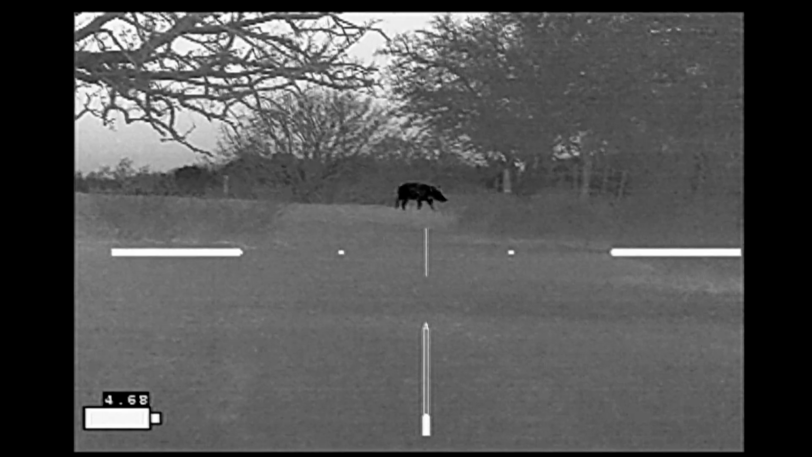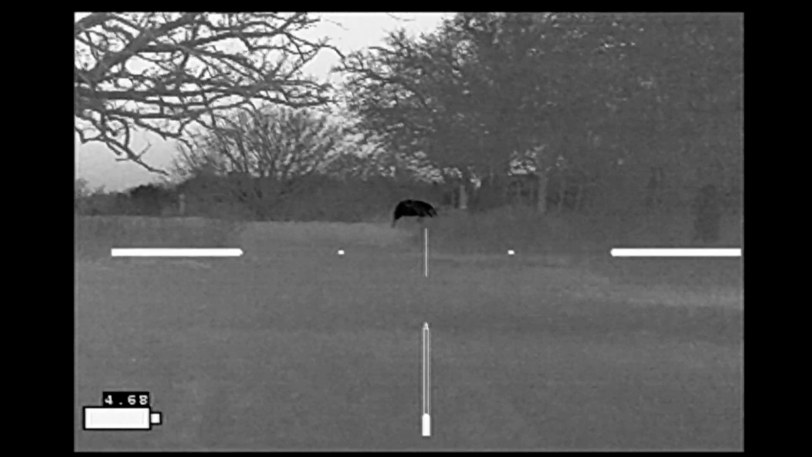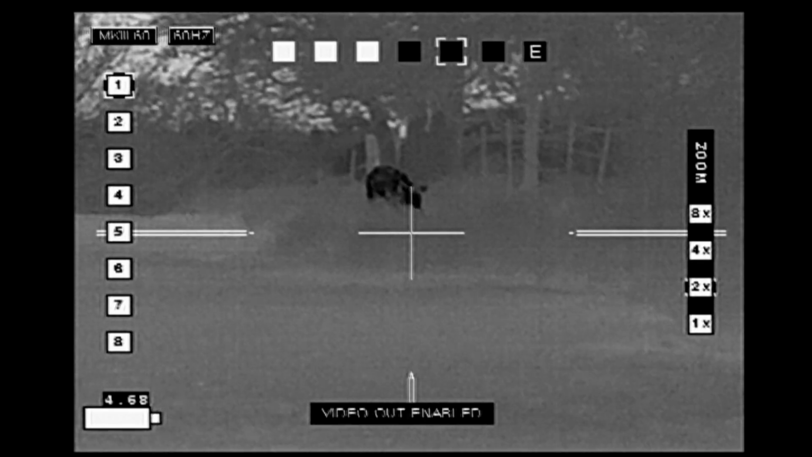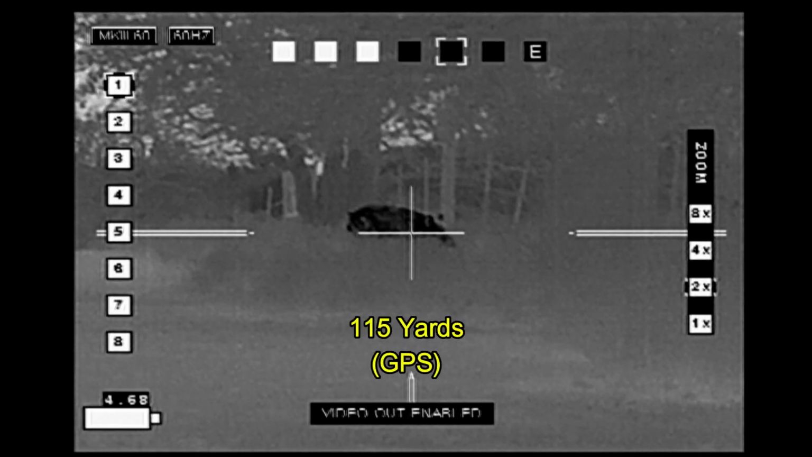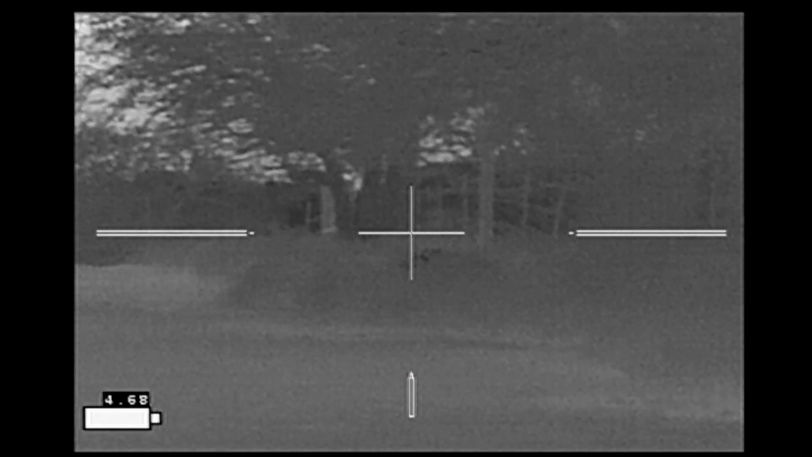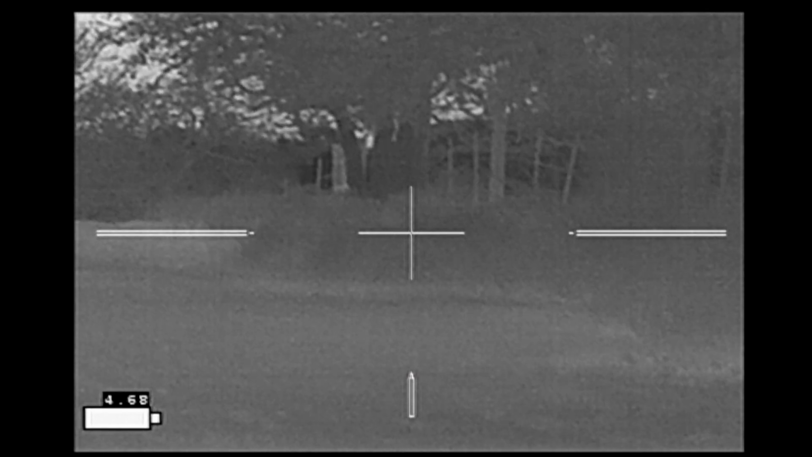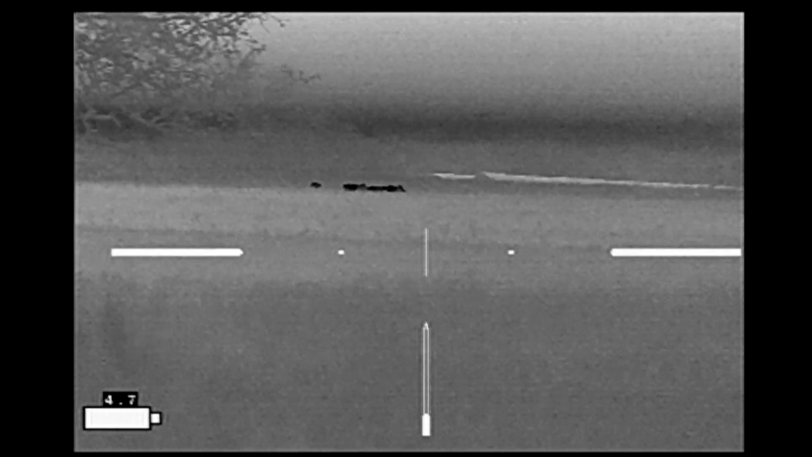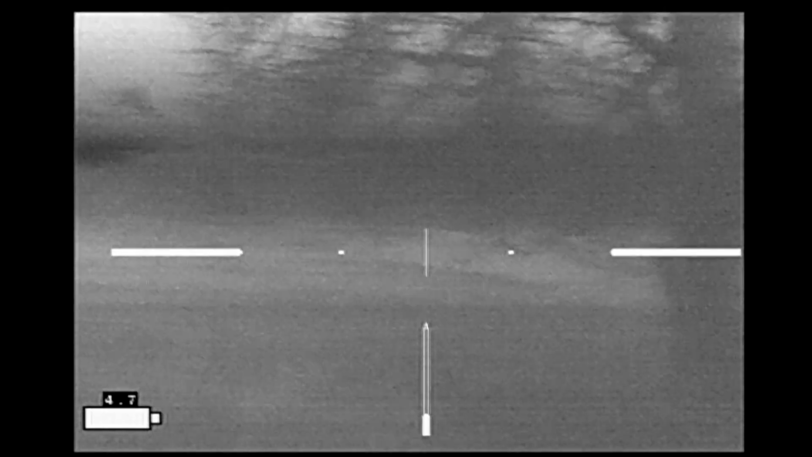He's also close to the point where all the other hogs disappeared across the fence, which is just to the right, and he's meandering closer and closer to it. But he's never going to make it. As I look across the fence, there goes the rest of the sounder.